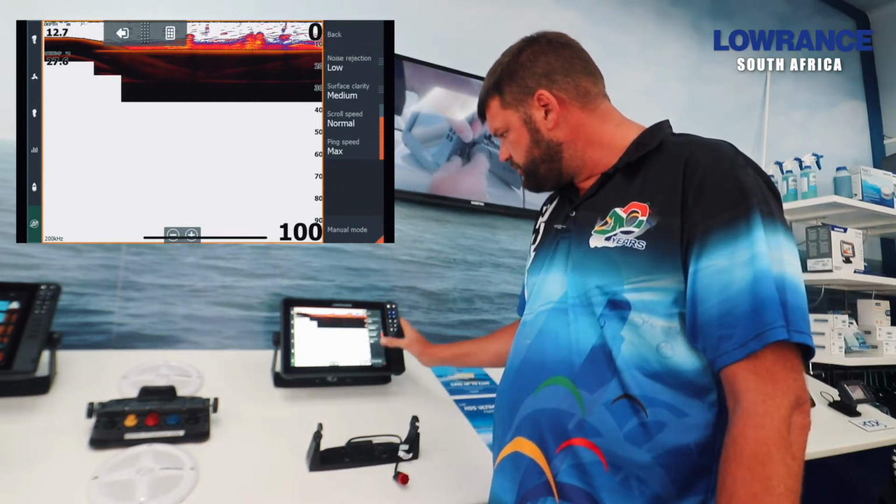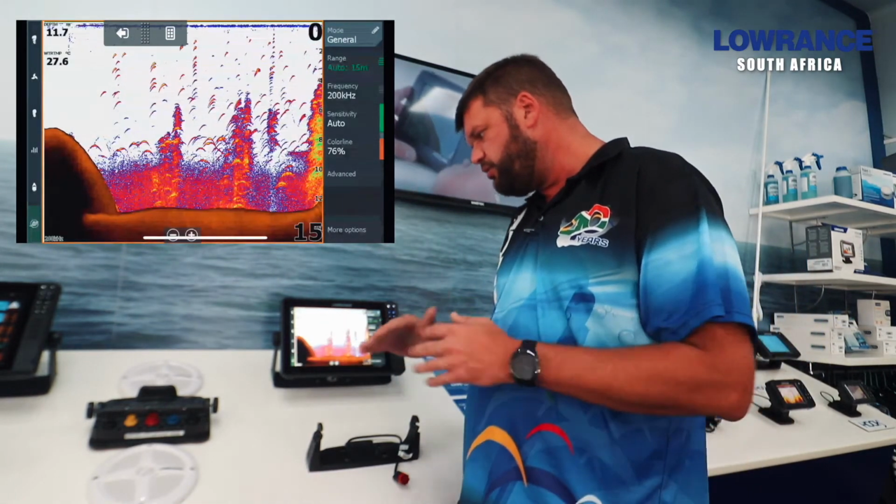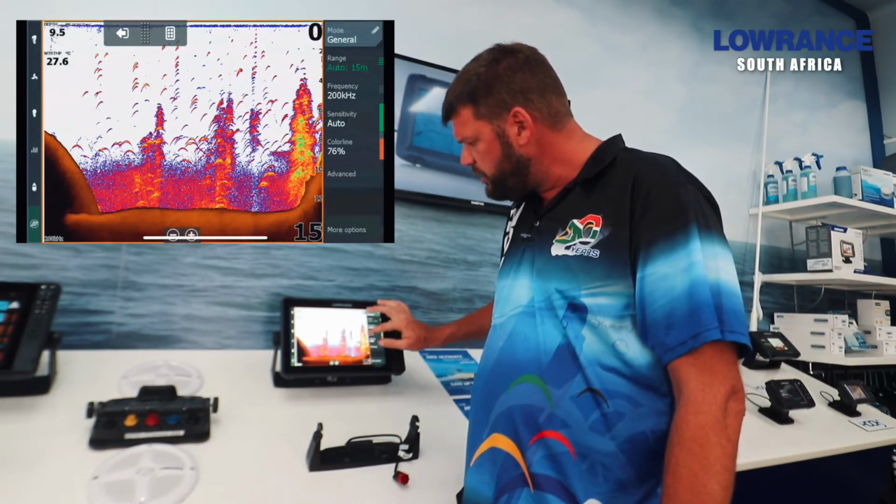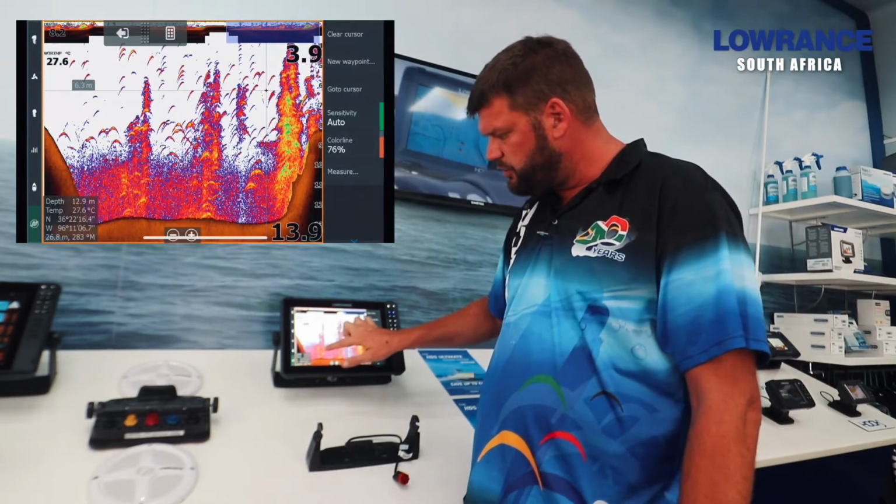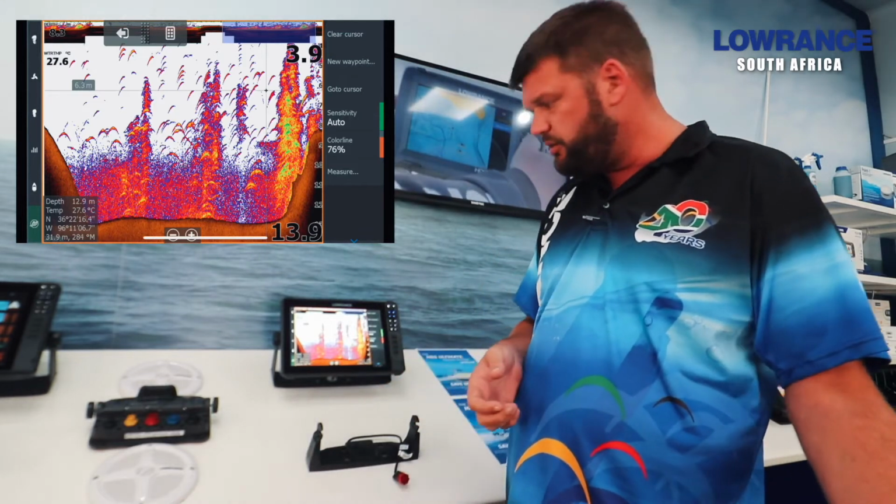Just take this off manual mode. So now you can see that the bottom is brown, and anything suspended off the bottom will be a different color. Or what is part of the bottom, if it's structured like the tree, you can see there's a tree going up. There's a lot of color in it, so there's a lot of oxygen in the tree, in the water, and then obviously a lot of fish targets. So this, you'll be able to see the difference between what the bottom looks like and what's holding on the bottom, whether it's structure or fish.